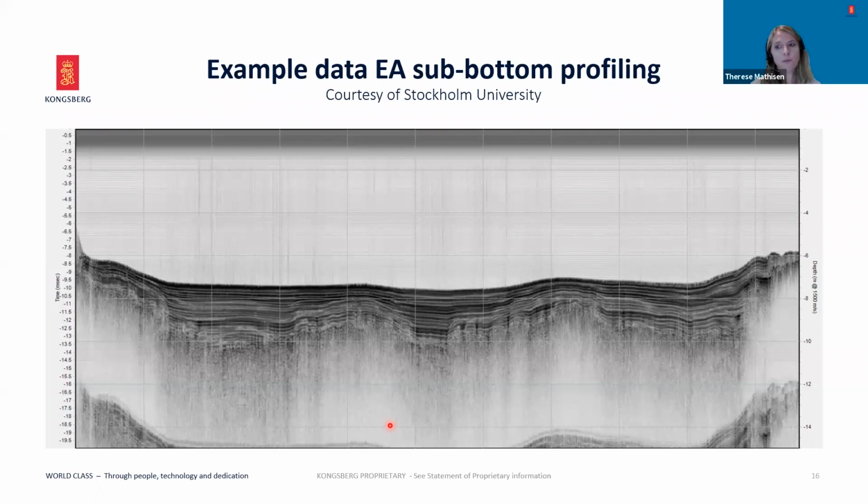This beautiful sub-bottom image is acquired using the EA sub-bottom setup. It is acquired by Stockholm University. The sub-bottom image shows a vertical slice underneath the vessel as the vessel moves along a line. For each strong color line in the echogram, the signal has encountered a change in the sediment structure. From this image, you can tell that the bottom contains several thin layers of sediment.